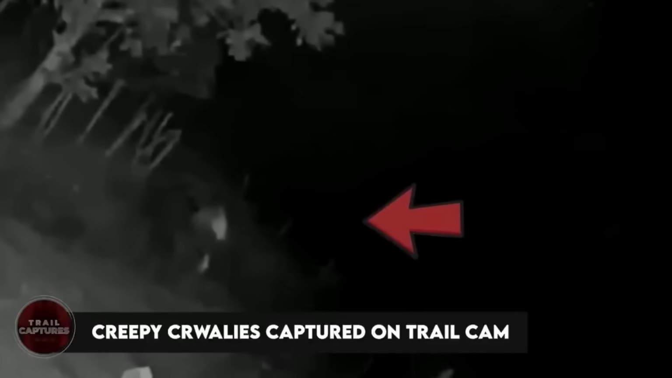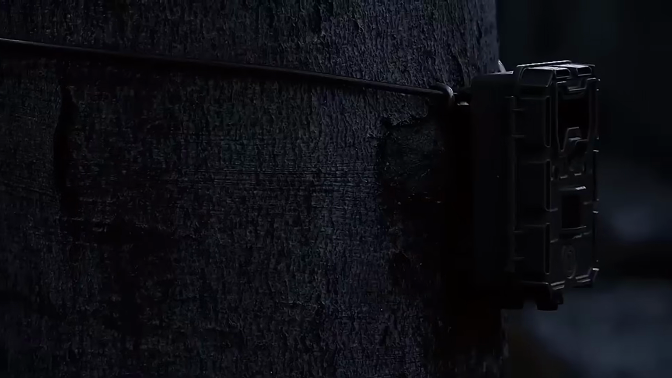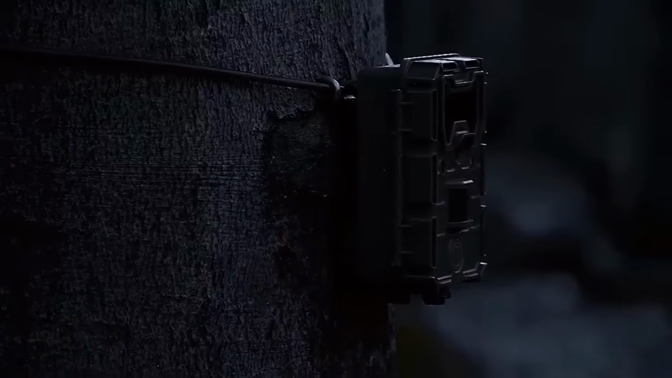Creepy crawlies captured on trail cam. In the quiet darkness of the forest, hidden from natural eyes, something mysterious was passing. Trail cameras, like silent guardians, were capturing the secrets of the night. These were not ordinary night scenes. They were filled with creepy crawlies that made your skin tingle with conspiracy and shivers.